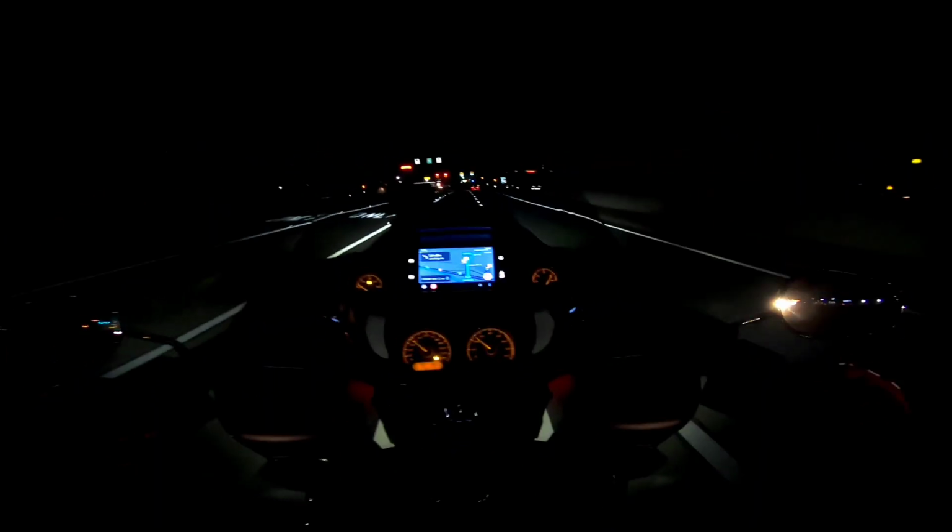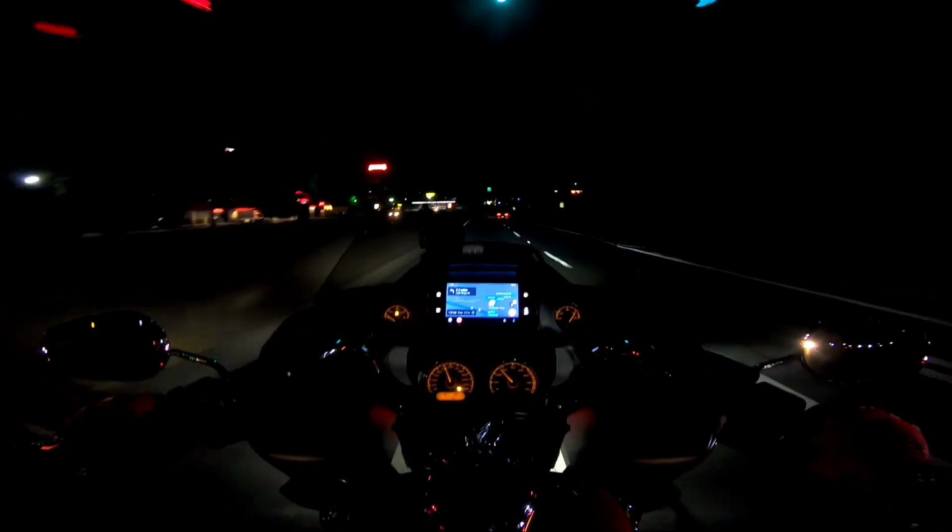Just took our home exit, and man, that wasn't bad at all, actually. An hour and a half passes by on this bike like it's nothing.